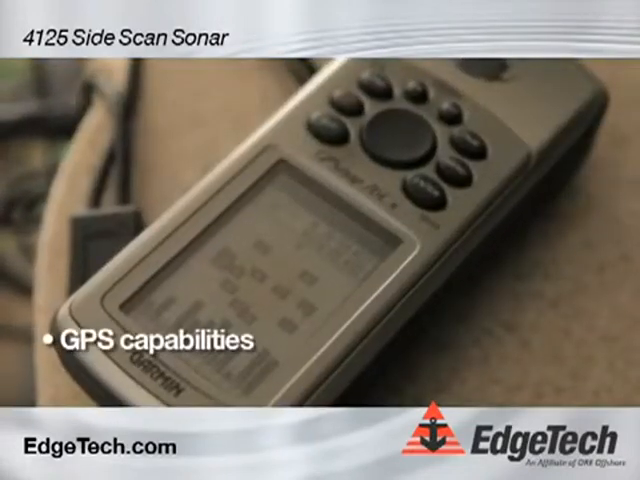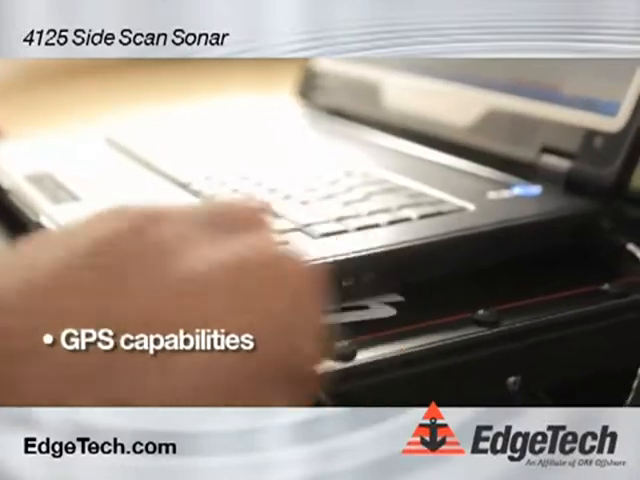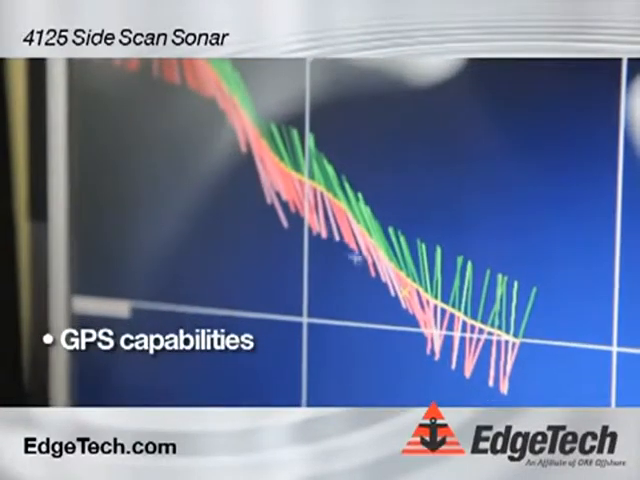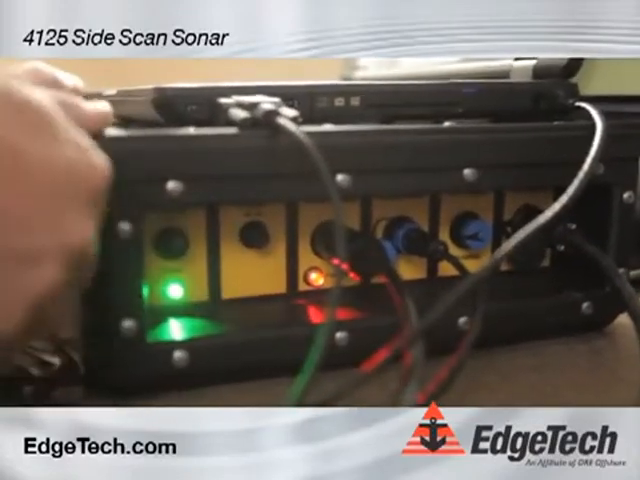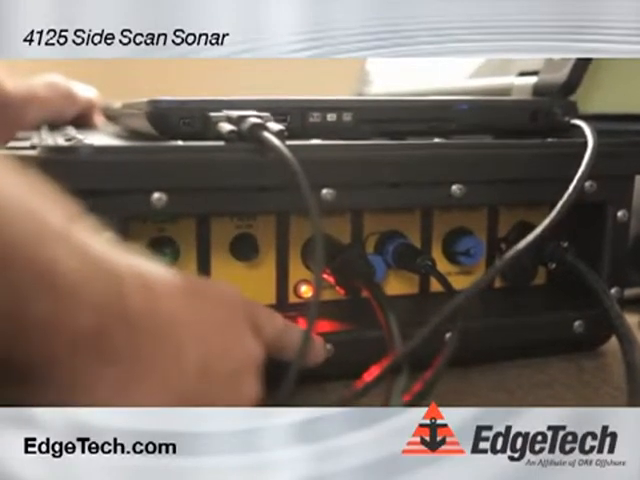I'm going to also use the GPS today. We just plug the GPS into the COM port. This allows us to get GPS positions on all targets that we find today. System power turn on is right here. Today we're connected to a 12-volt battery. We have topside power and we have fish power here. And now we're going to go ahead to the back deck and we're going to do a pre-deployment test.